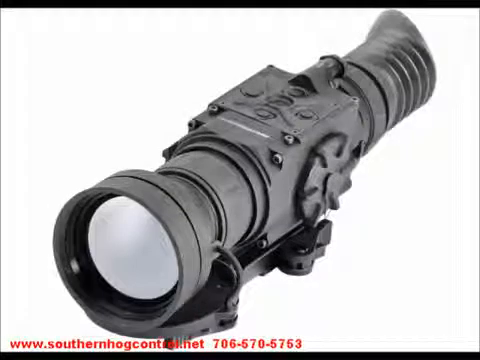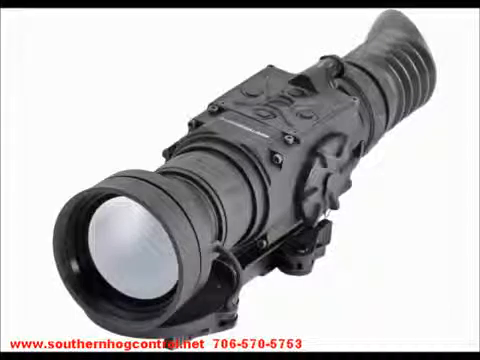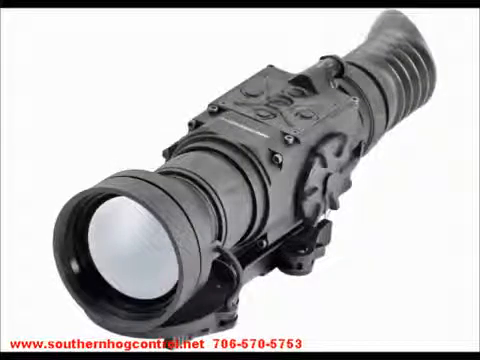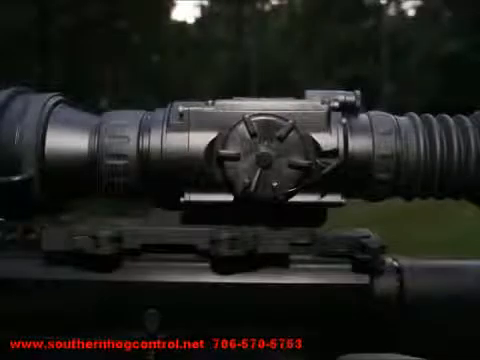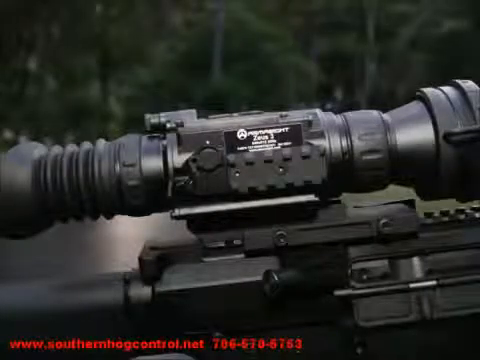The Armasight Zeus features a FLIR Tau 2 640 by 512, 17 micron pitch, 30 Hz core with a 75 mm lens, and is powered by two CR123 batteries. It also has video out capability.